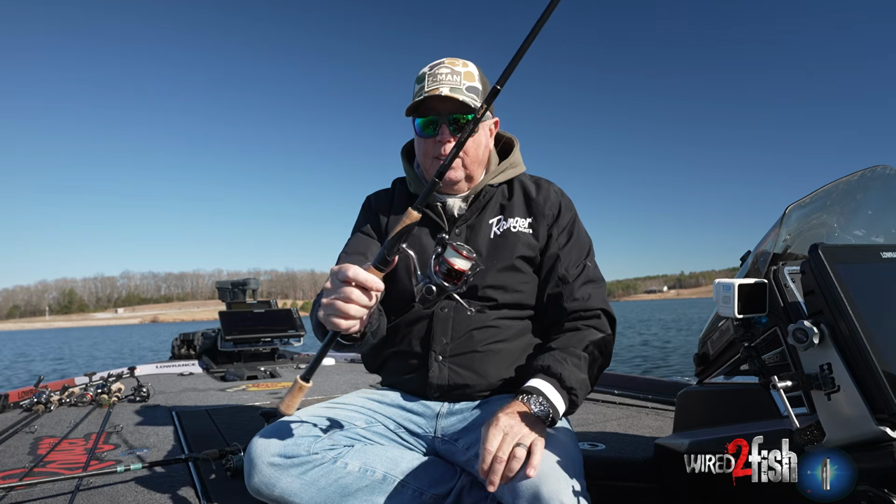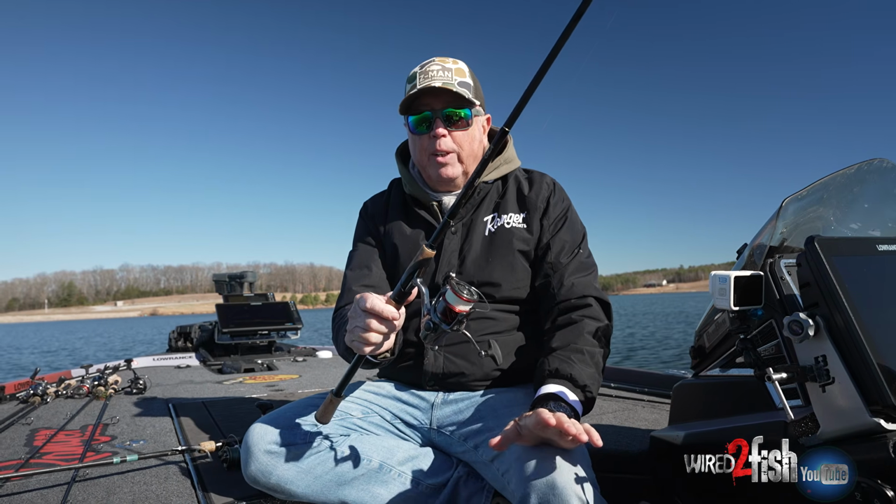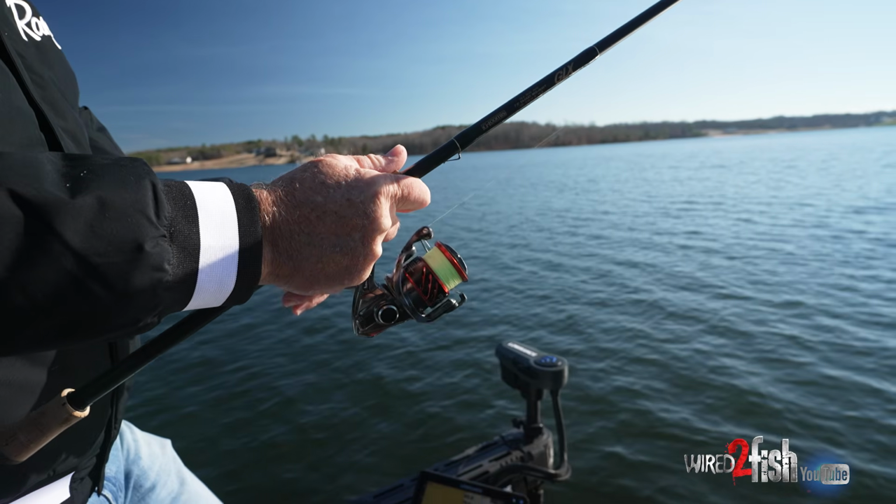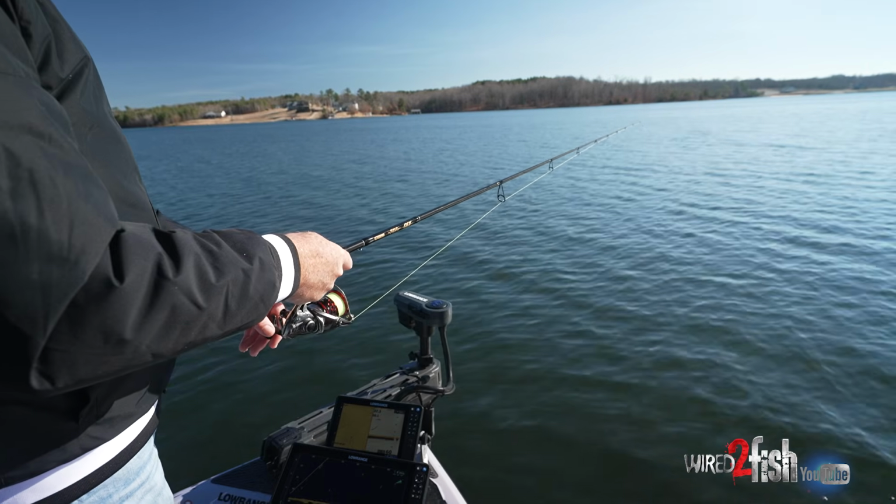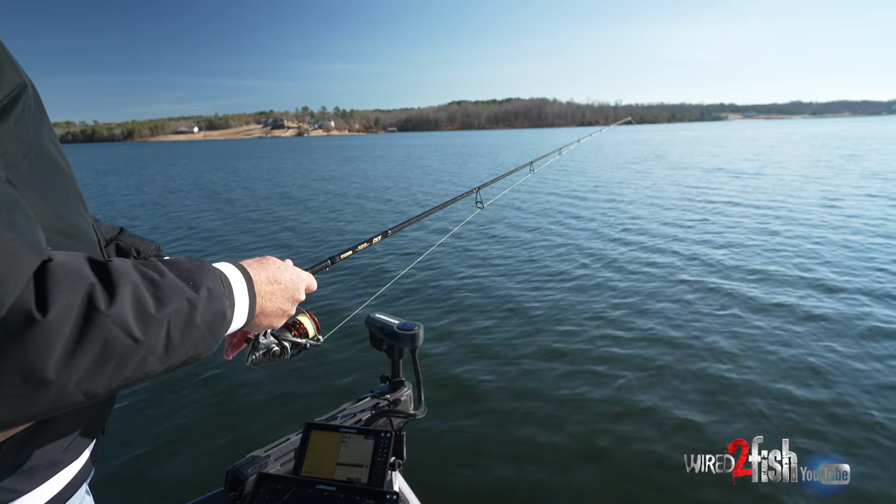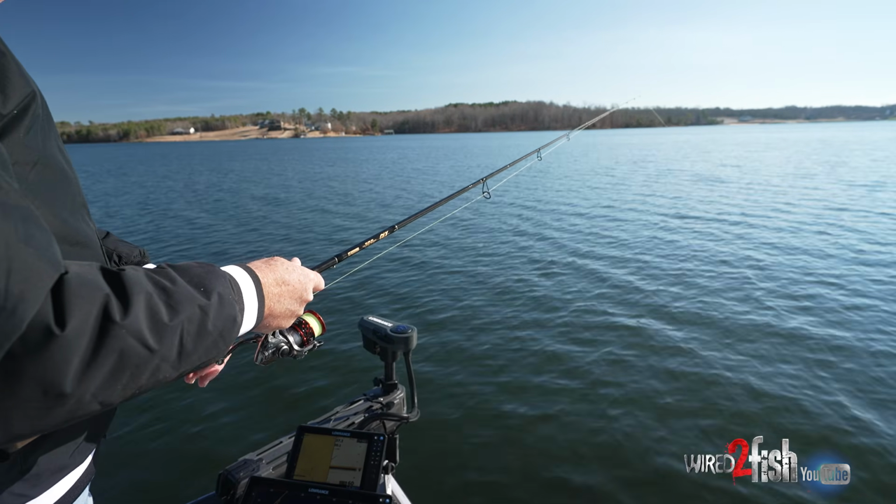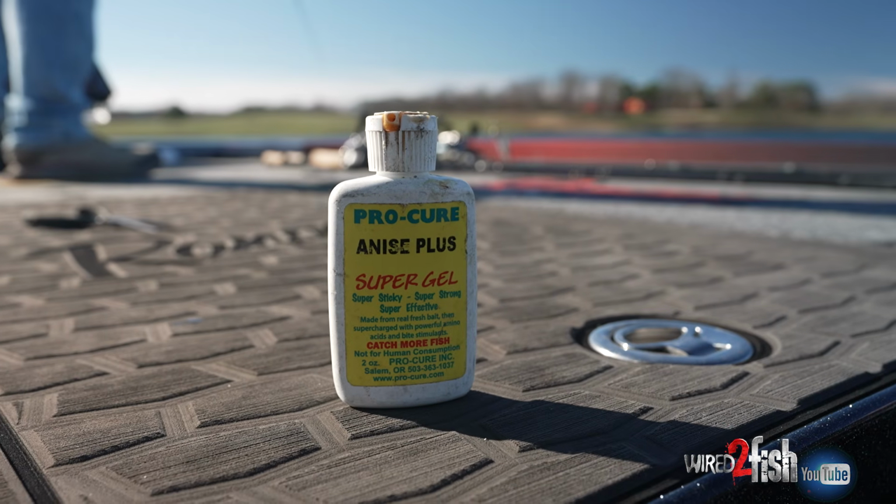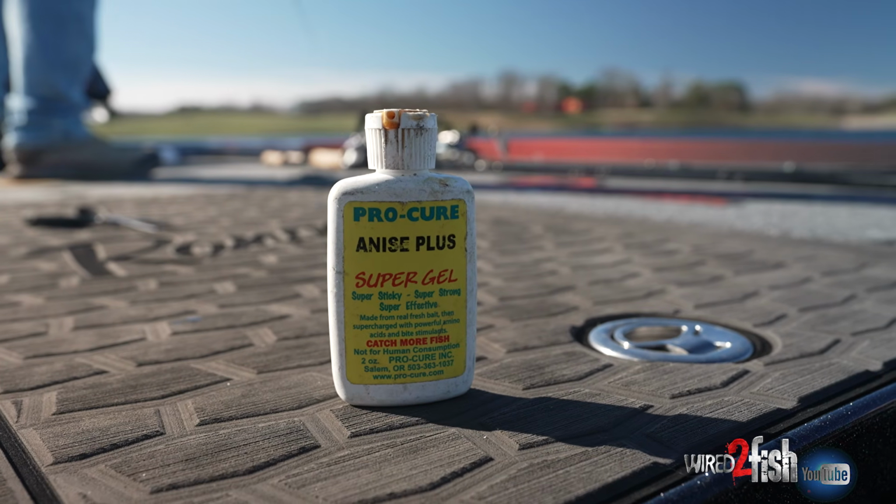With the reel, this is a Shimano Stratic. This is a 3000 series. It's solid, rock solid. You don't get any of that wiggle. Also, it's super light. The rod's light, the reel's light, weight-wise. Gives me added sensitivity. And one other thing we added as well, we're using some scent this time.